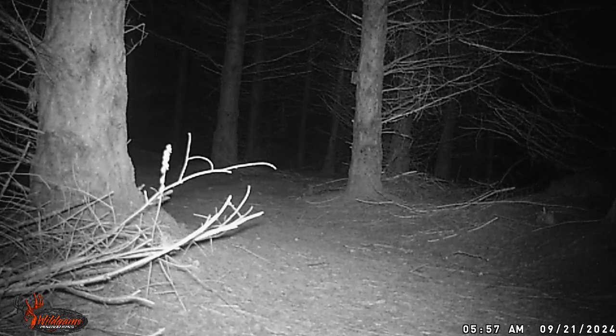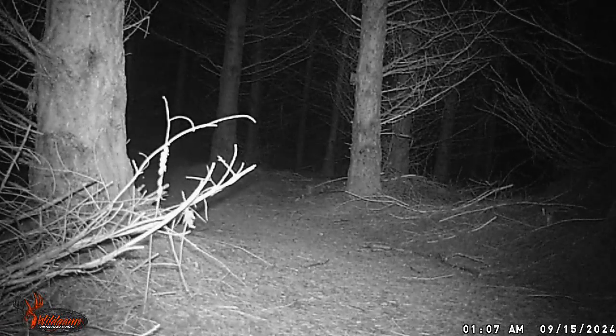Oh, here we go. There's a lot of deer there. Man, whole family. Mom, dad, and kid.